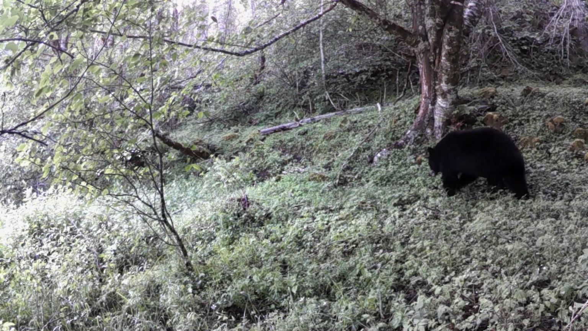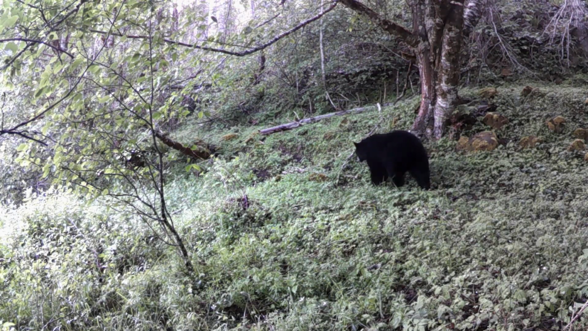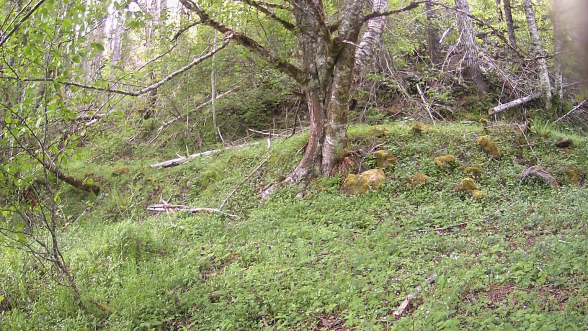This guy right here, I know for sure, has destroyed 4 of my cameras. This is him going by the 5th one, and he didn't eat it. Here's the same bear a week earlier at the same spot eating my camera.